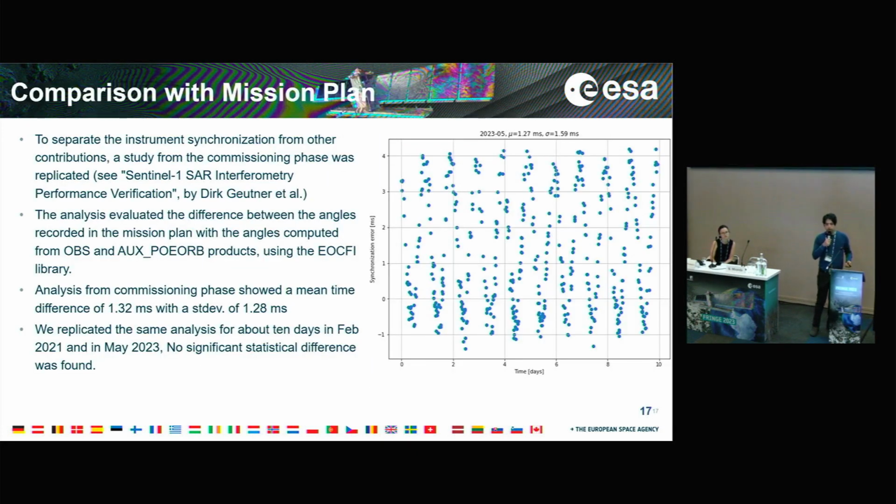Of course, to investigate this problem, we replicated a monitoring which was performed during the commissioning phase of Sentinel-1 in order to separate the instrument from the orbit control.